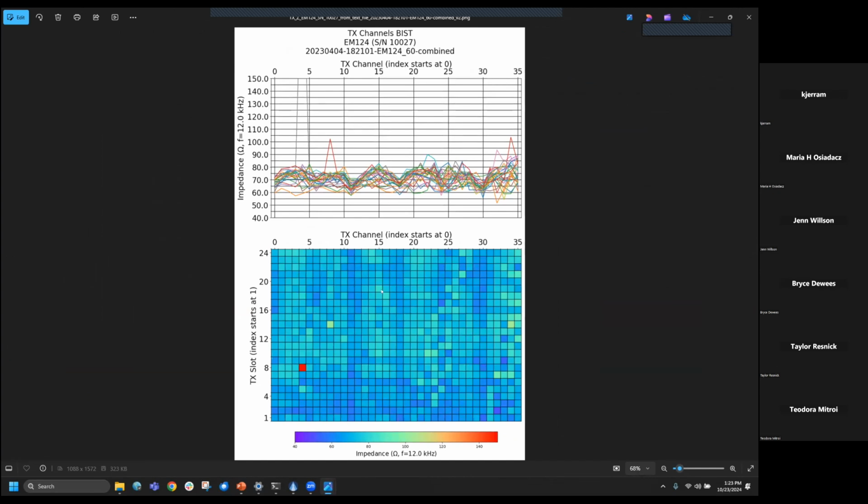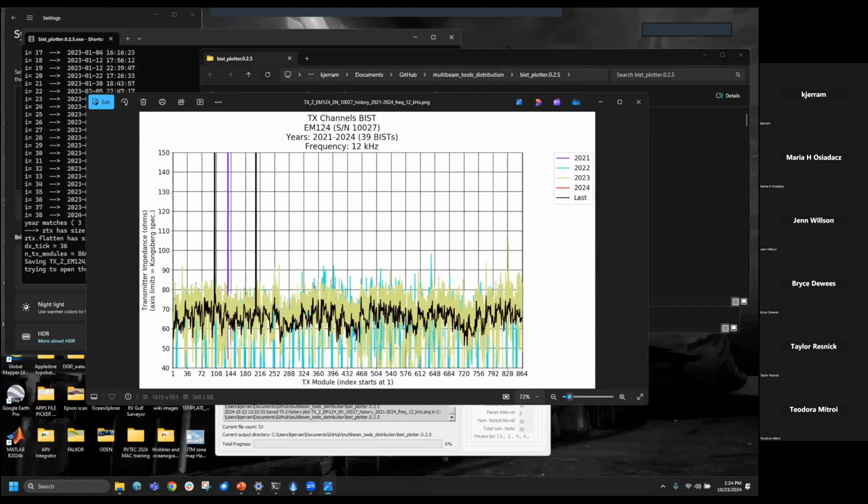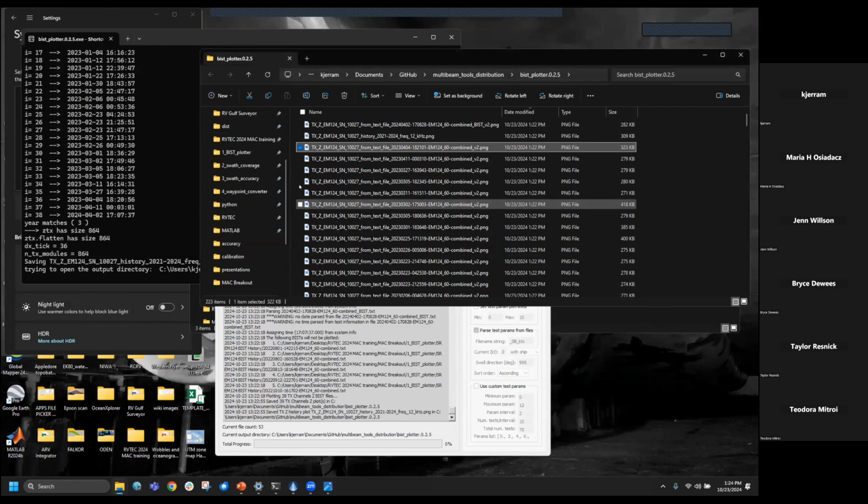I like this visualization because you can look at this colored plot on the bottom and just say, oh yeah, this element is out of spec. So this colored bar is scaled to what Kongsberg says are the limits for a healthy element. And as you go through time, you can see sometimes certain elements turning on and off as good or bad, depending, maybe there's a cable pin issue or something like that. But yeah, these plots are helpful. They're what we use in our reports, and it's something you can do on board if you want to.